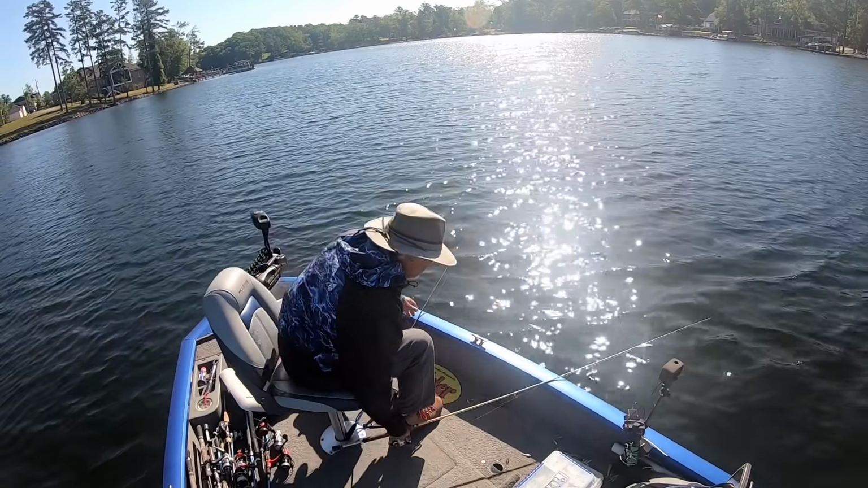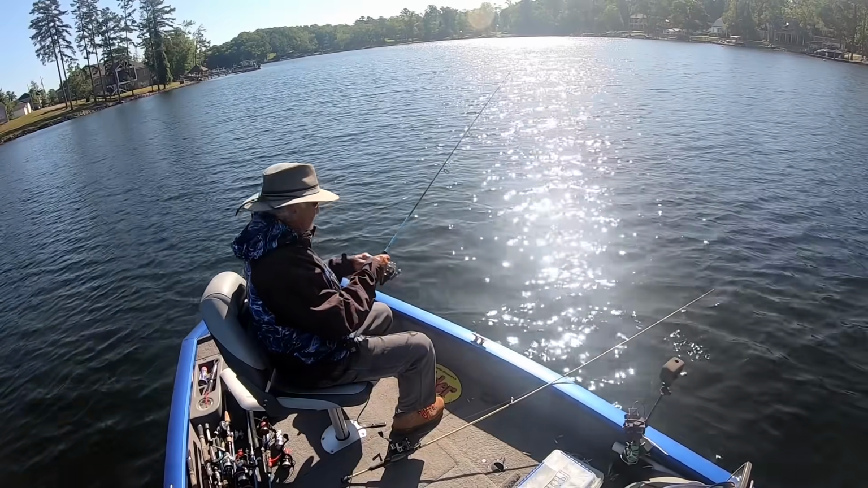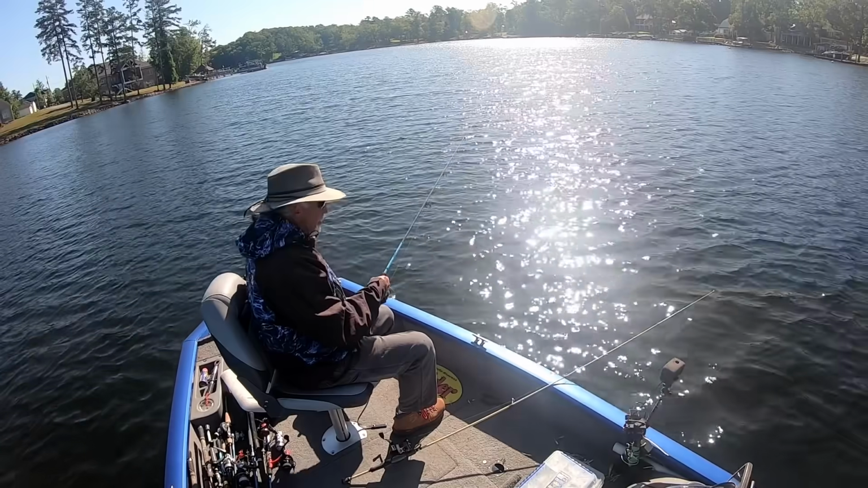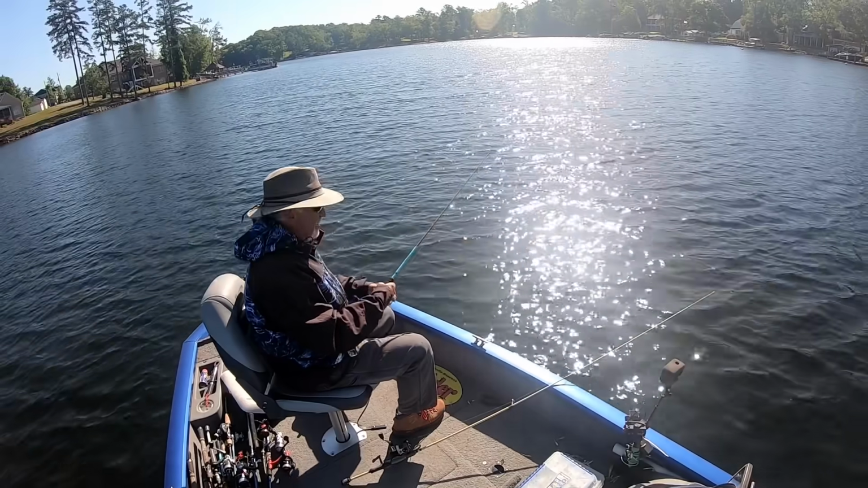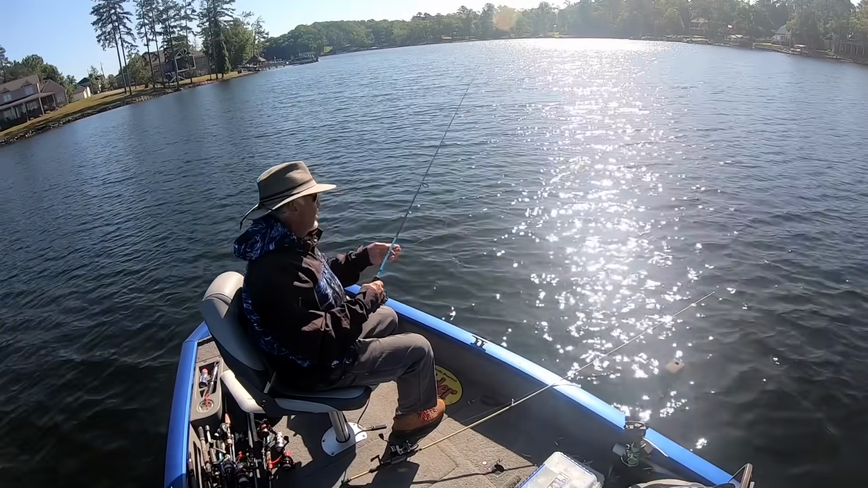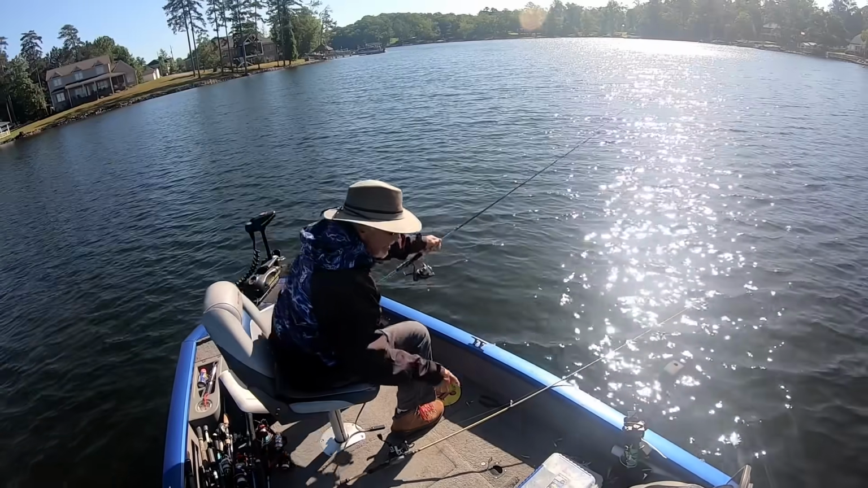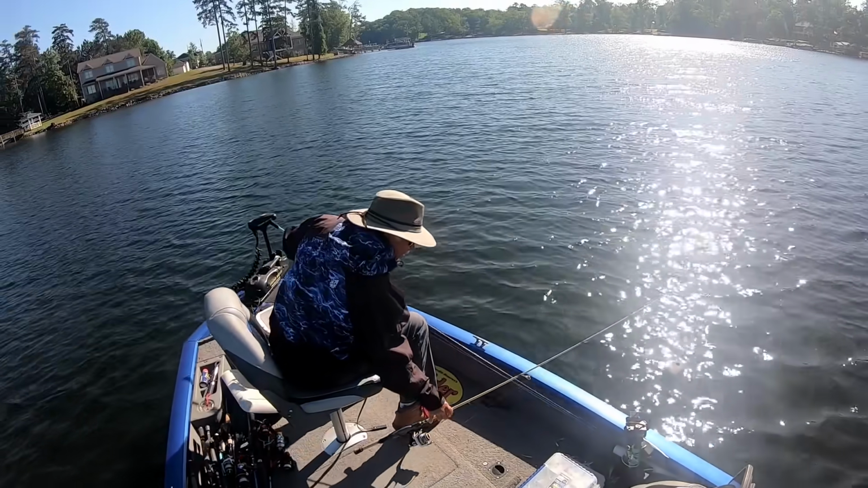Just drop it down. Might ought to put 2 minnows out. It don't look like they hit the jig at all. So I think what I'm gonna do here right now, let's put another rod with a minnow on it out, especially on a bright and sunshiny day. I think that's what we'll have to do.